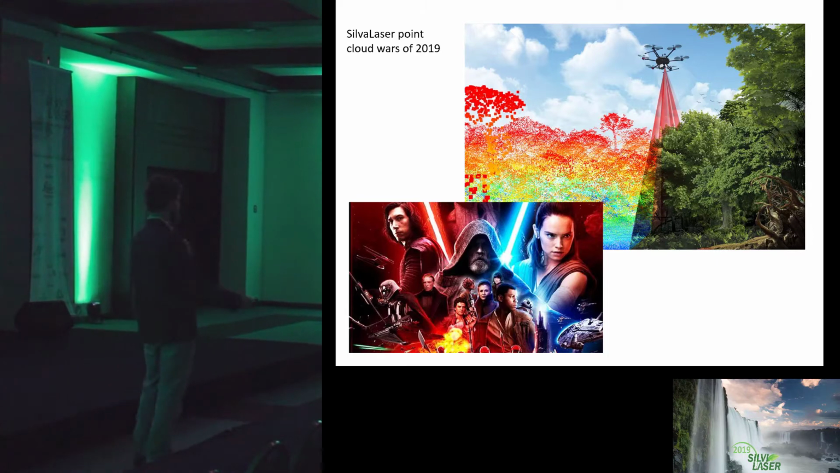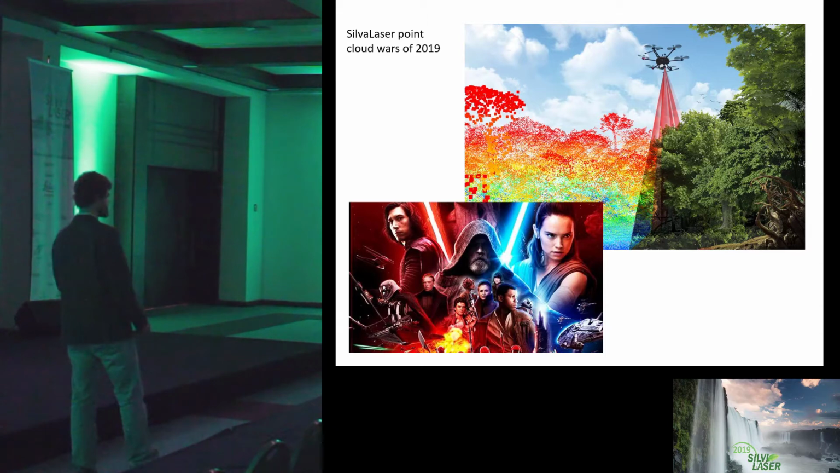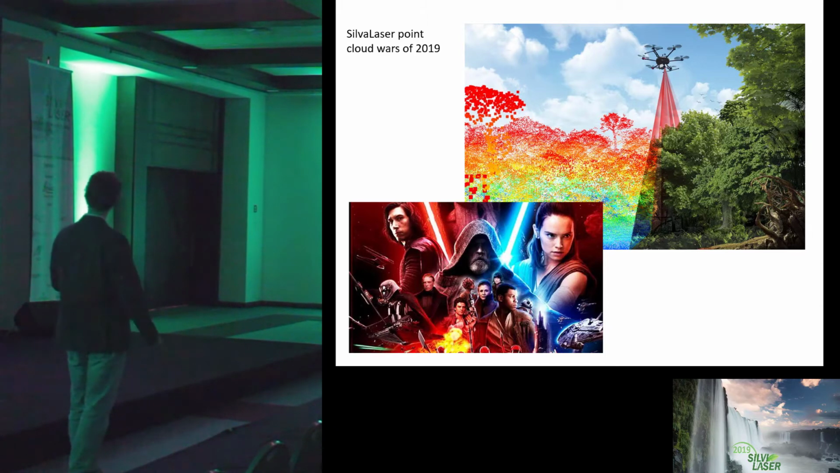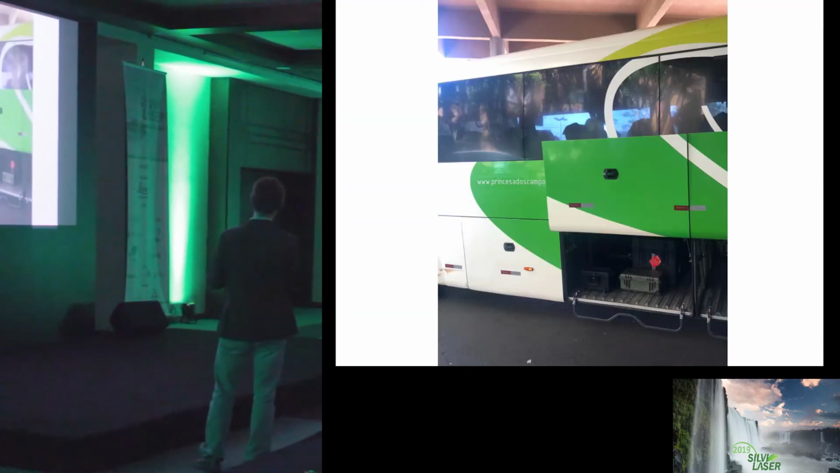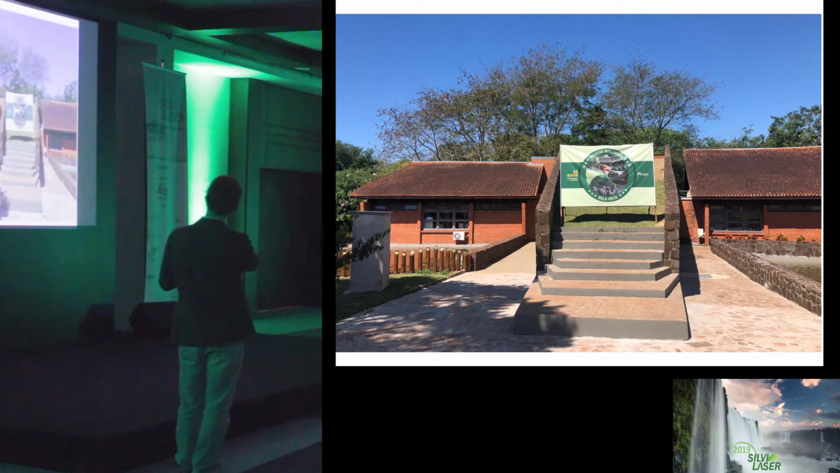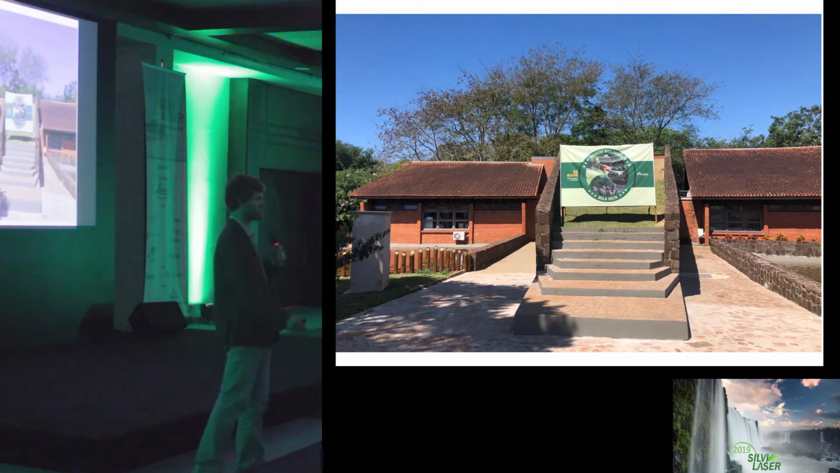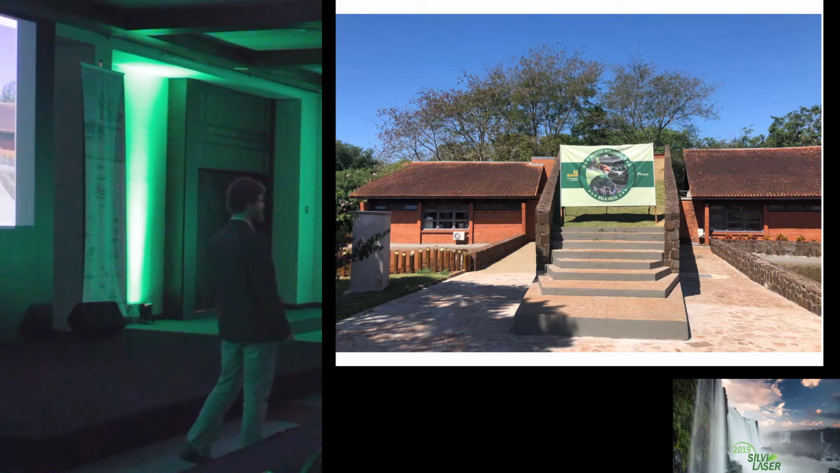I'm going to start by presenting as the first contender in the great Silvilaser Point Cloud Wars of 2019. It was a thrilling event. In summary, we had buses, we got into these buses, we put our gear underneath the buses, and then we drove here to the biological station, located directly next to the dam. At first I wasn't aware why there was so much paperwork and so many restrictions, until actually watching the video at this location.